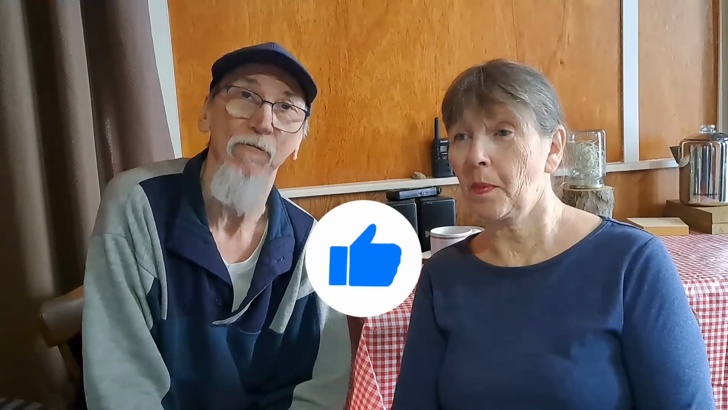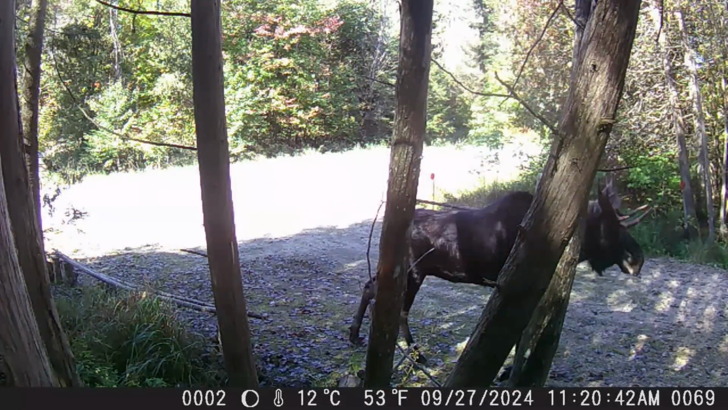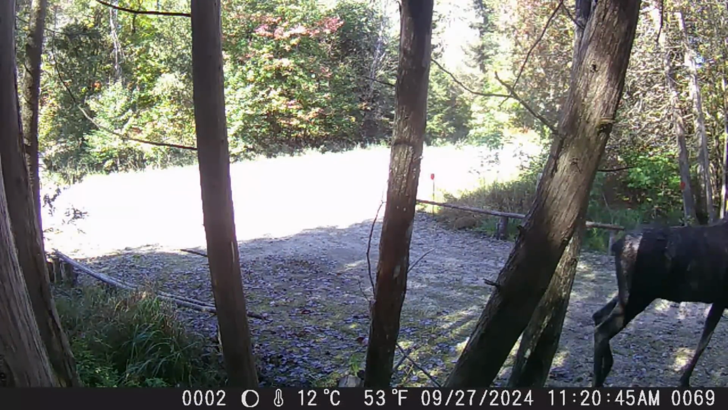So, I just love watching the bull moose. They are so majestic. When the bears come up to the camera, they're very curious. Several times we've had a bear actually walk up to the camera and sniff it.